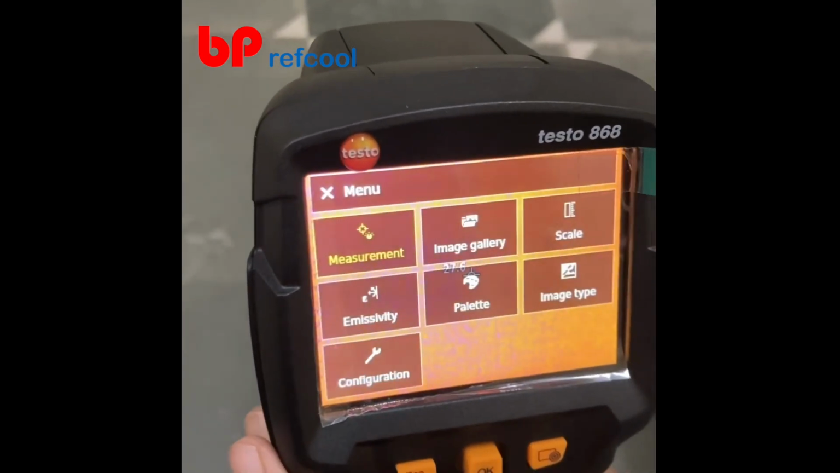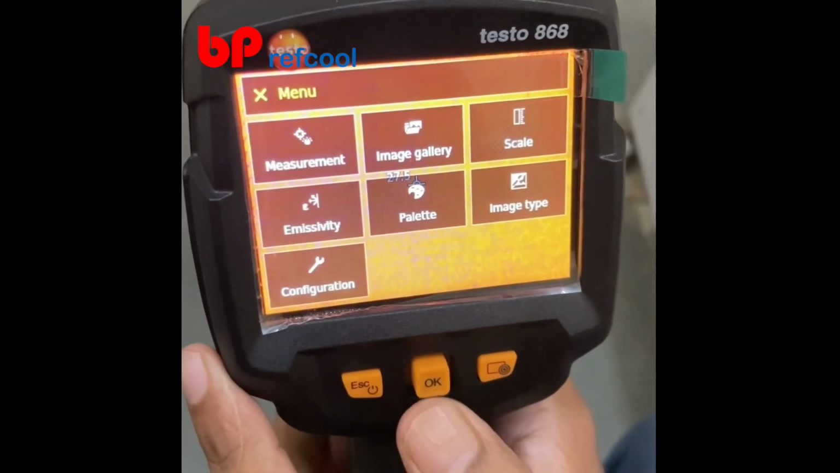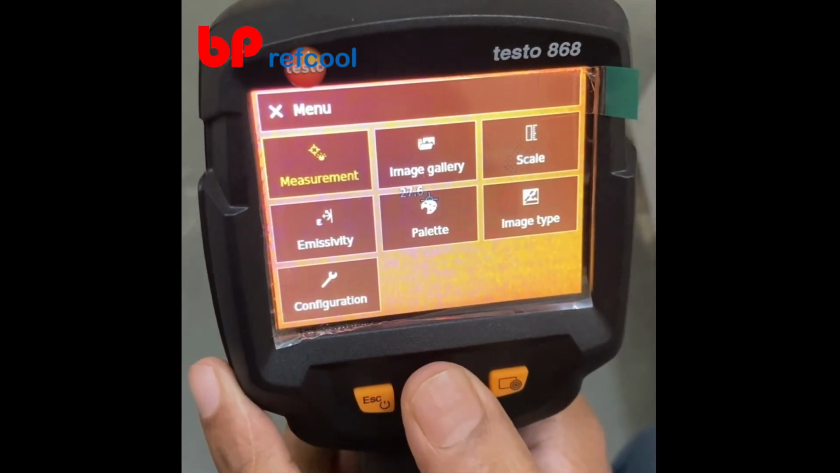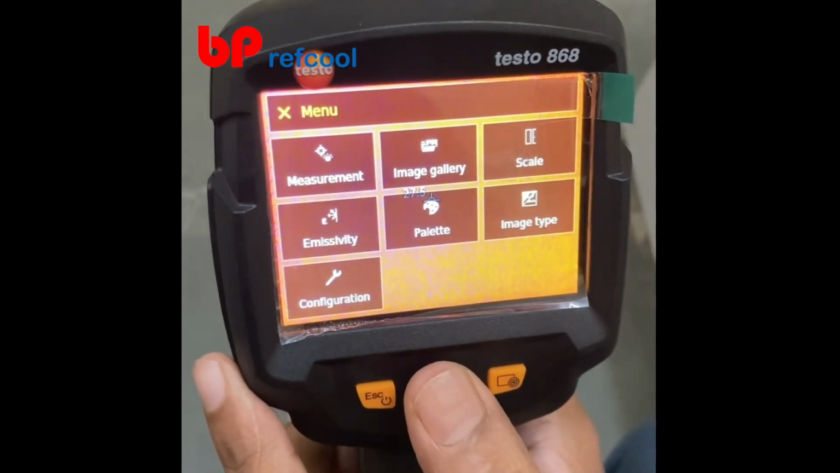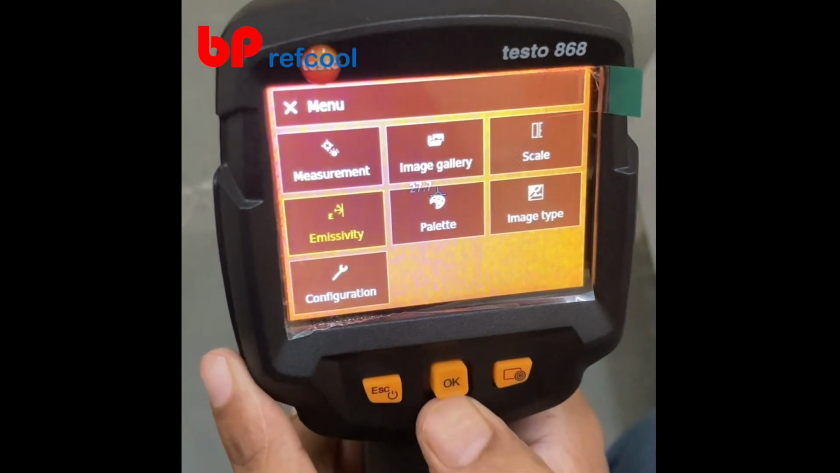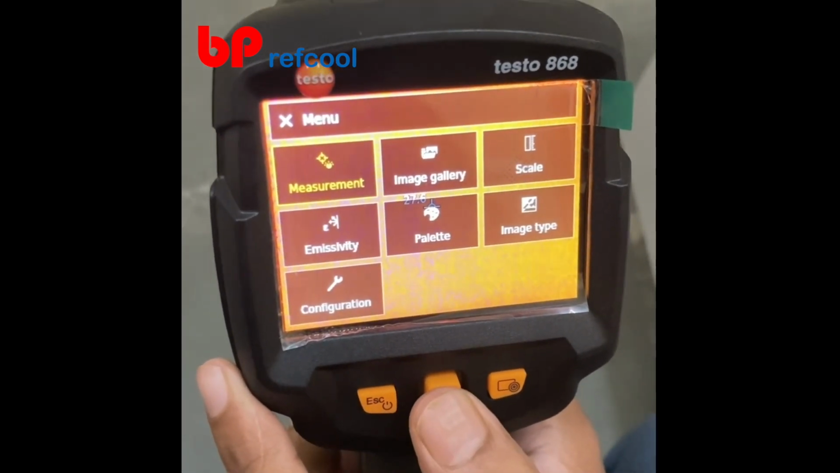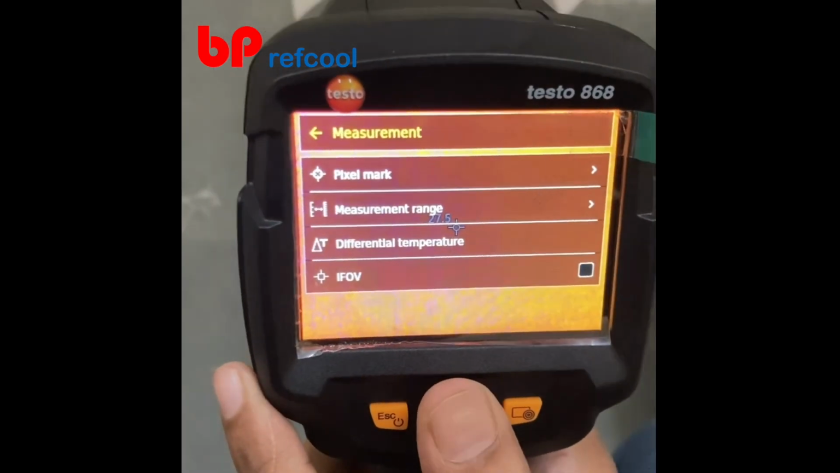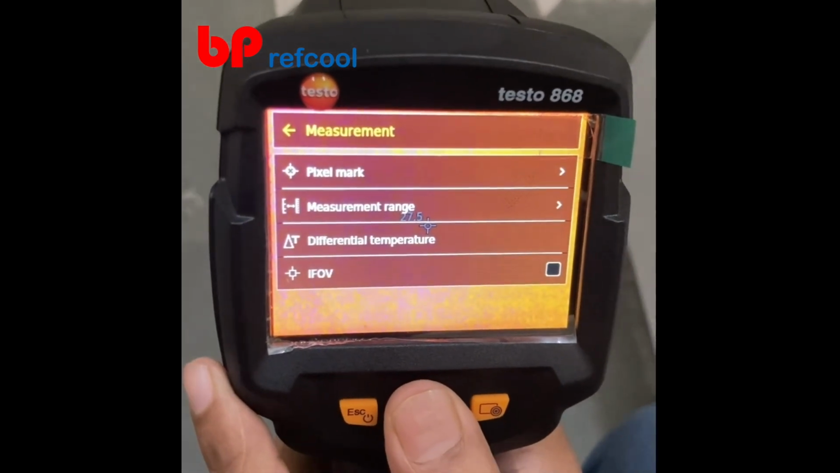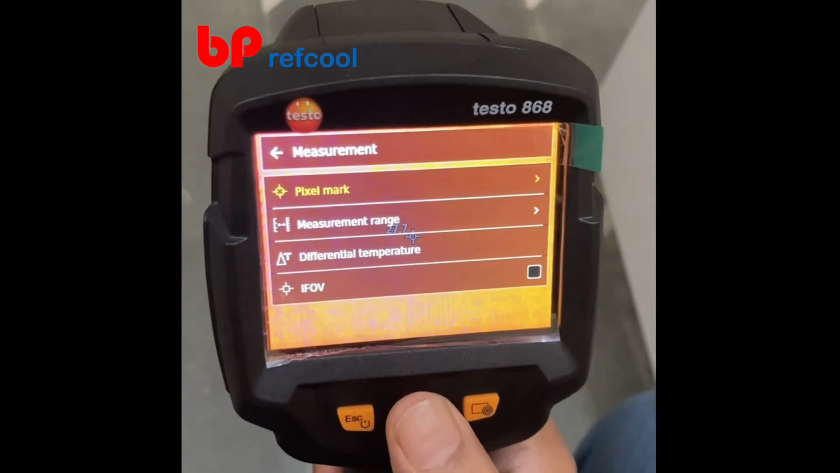So how do we move to measurement is just by directing this center button up and down. So you see the highlighted options become yellow. Now we are at the measurement option and we press this center button. So in measurement option you have 4 settings. First is the pixel mark. So there will be 3 pixel marks that are shown.